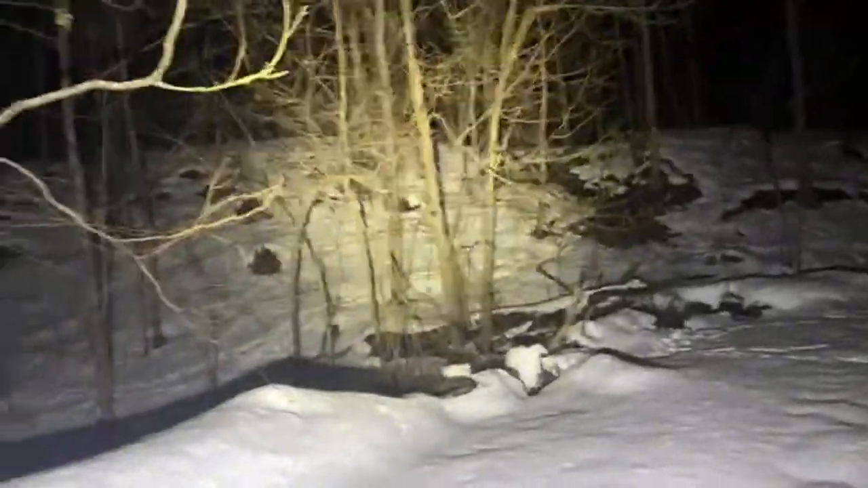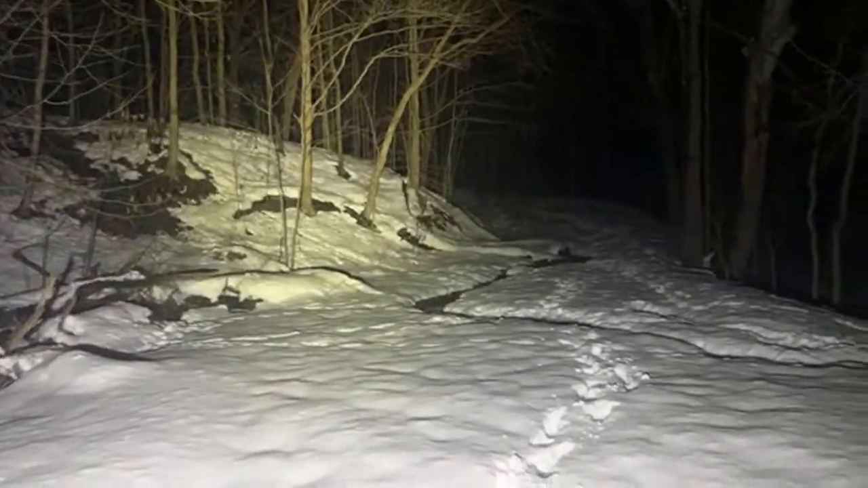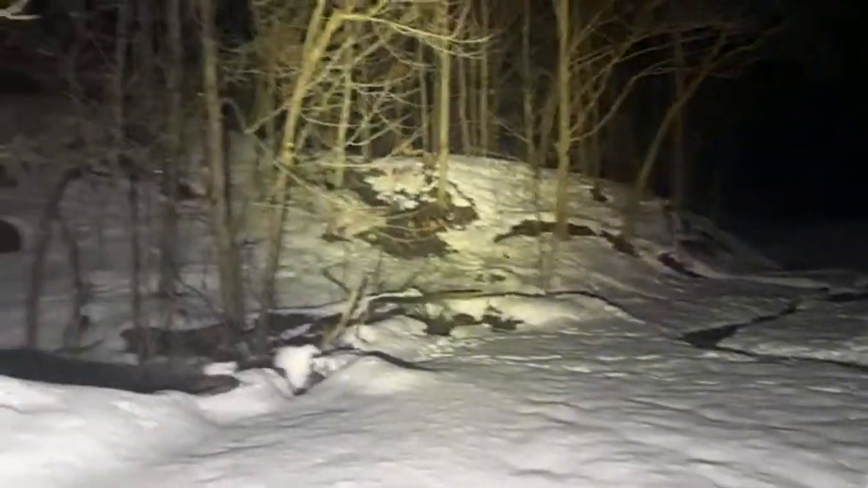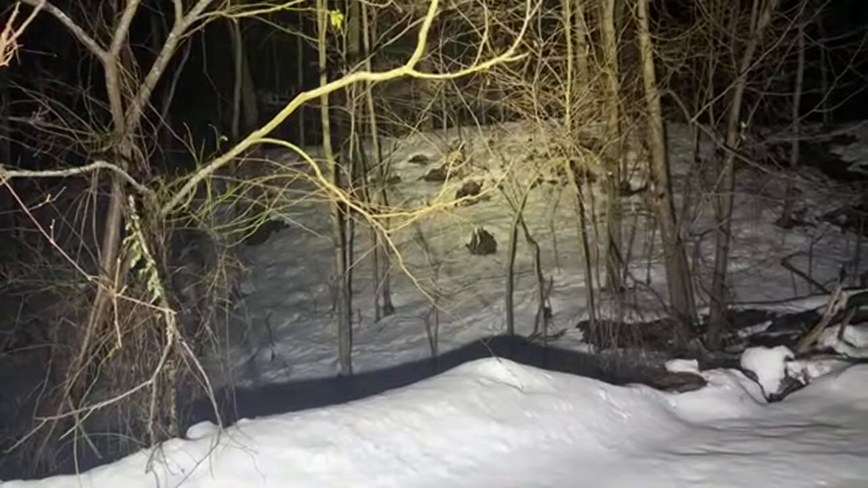I want to stay in this spot in particular because this is where I get a lot of stuff happen. But the smell is so bad with that natural gas, I'm not going to be able to stay up here. His dog just looked over. That's good. Okay, well, at least somebody reacted to it.